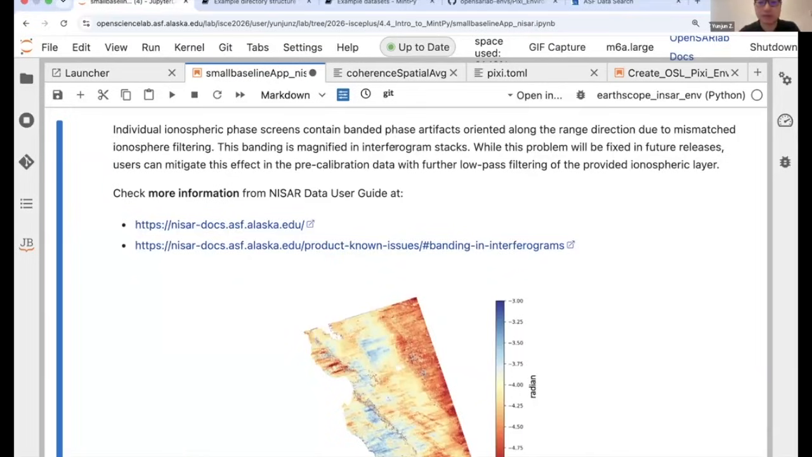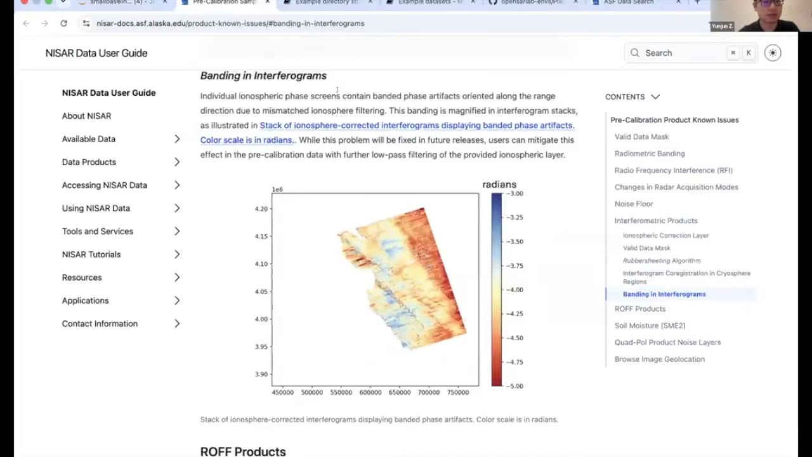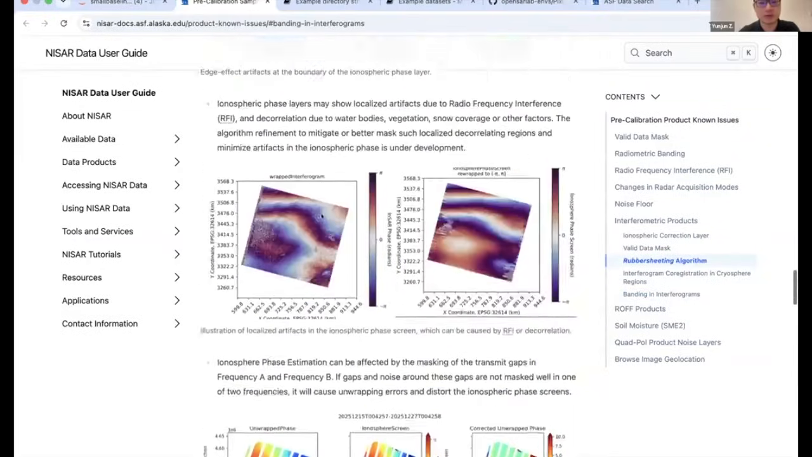I believe they will be gone afterwards. And if you want to check, you can go here to see all these NISAR products documentation put up by JPL. And these are the examples that it has. You can see there are more documentations on how to examine those NISAR products.